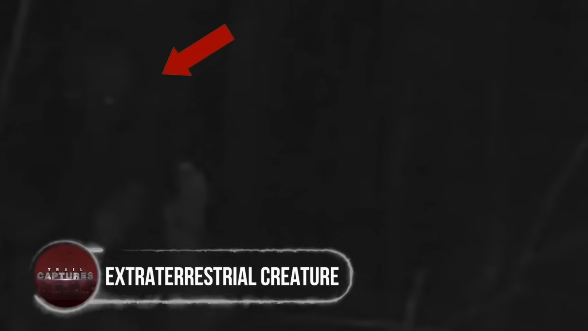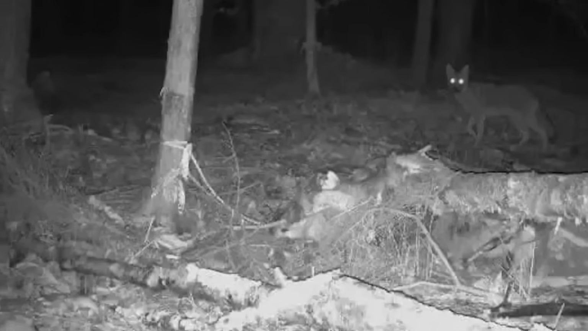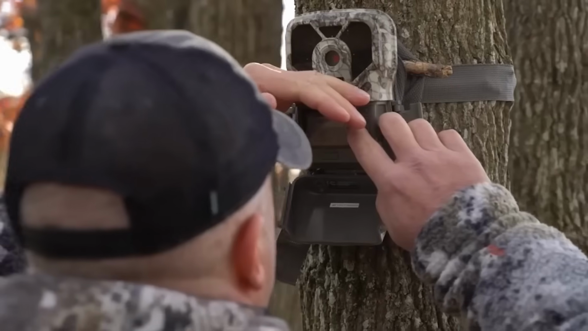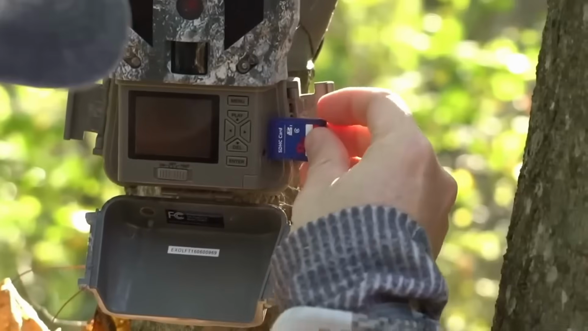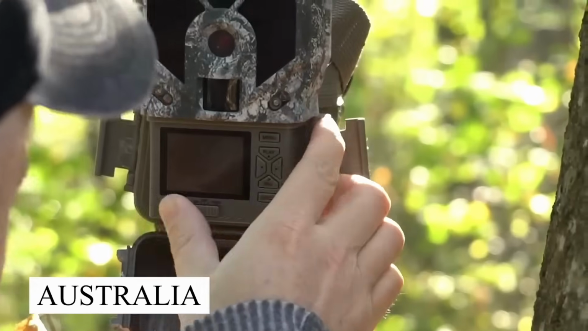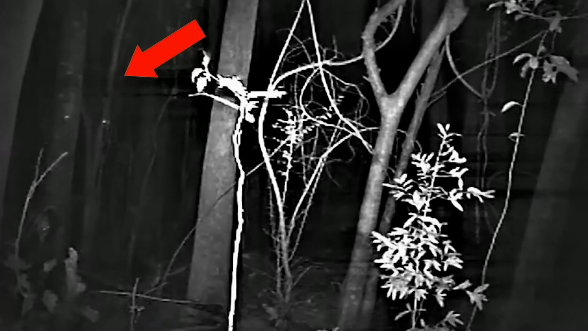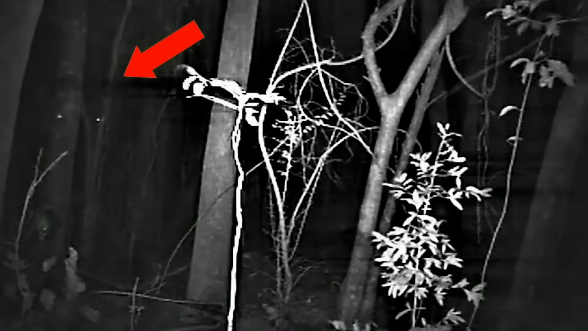Extraterrestrial creature. Deer, coyotes, or naughty raccoons. This is all that you expect to see in your trail cam footage. But a trail cam installed in the woods of Australia captured something absolutely terrifying. From behind one of the trees appeared some mysterious lights. However, the zoomed-in footage displayed the mystifying lights were actually the eyes of an odd-shaped creature that was trying to peek directly into the camera.